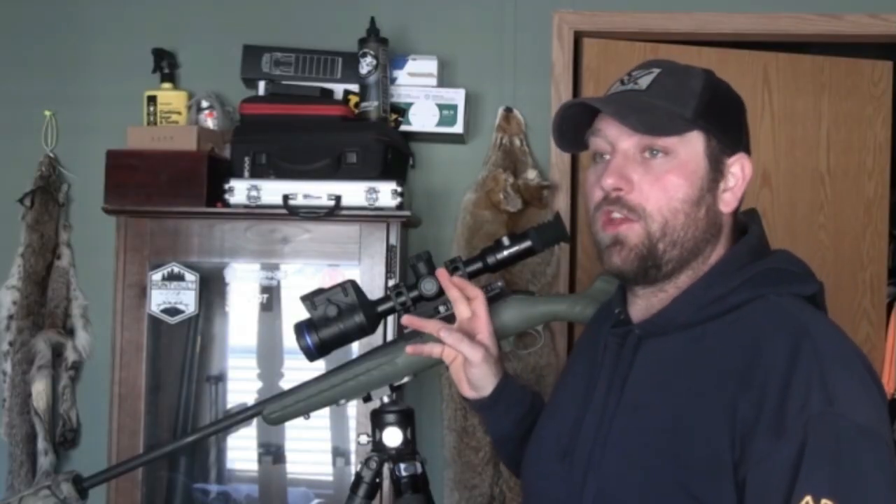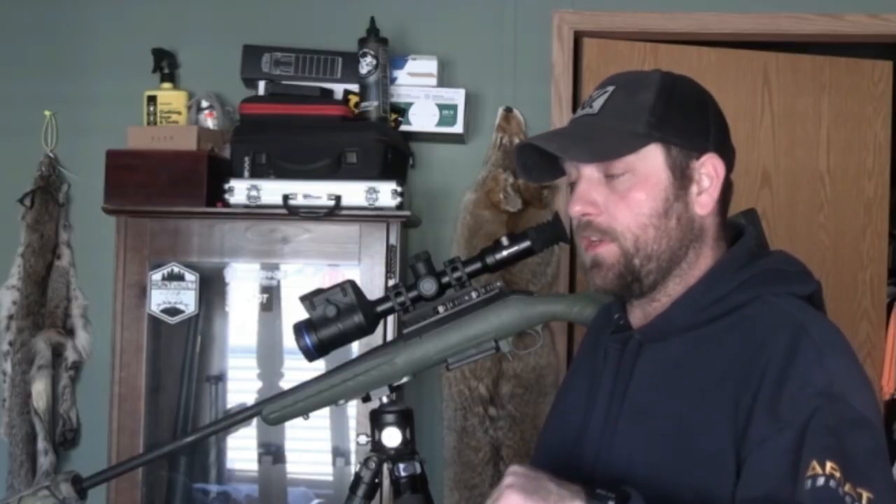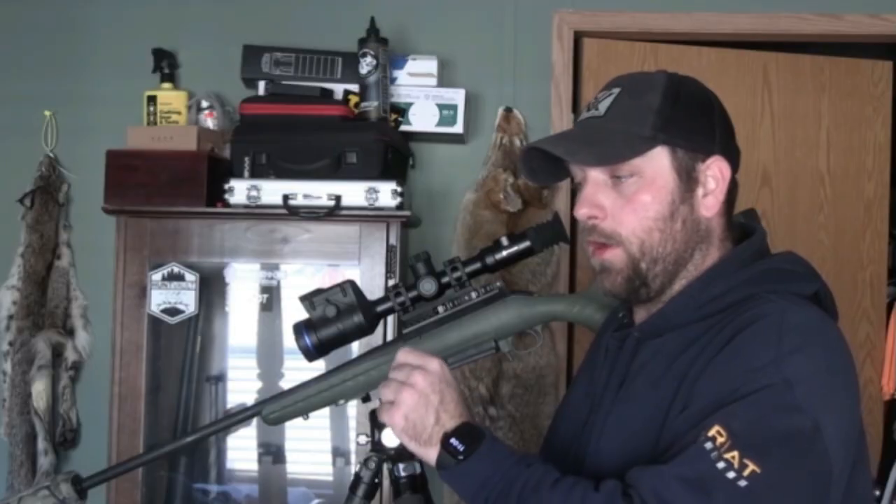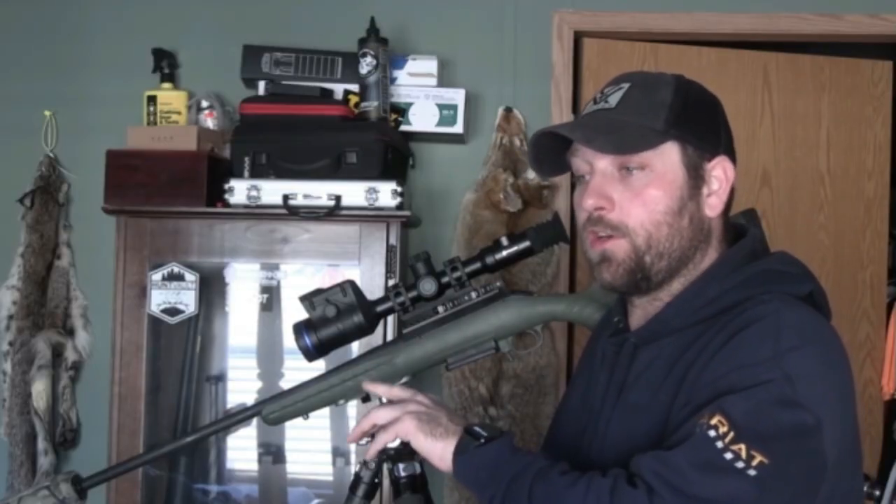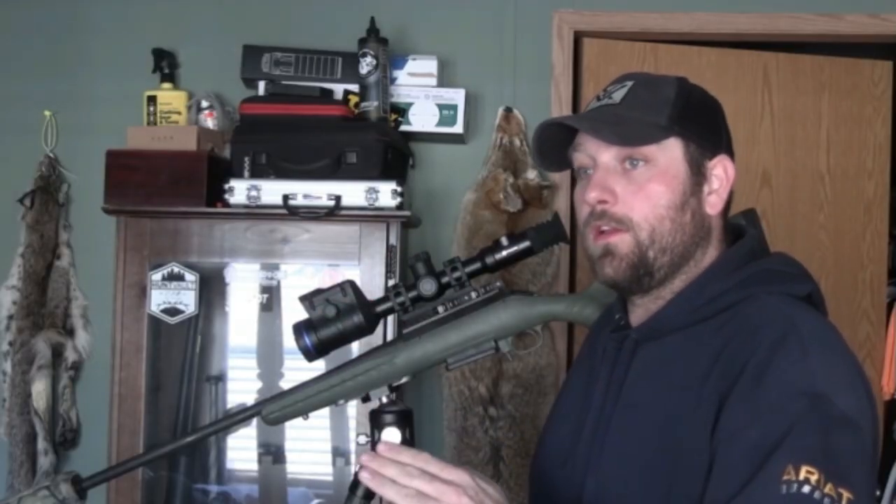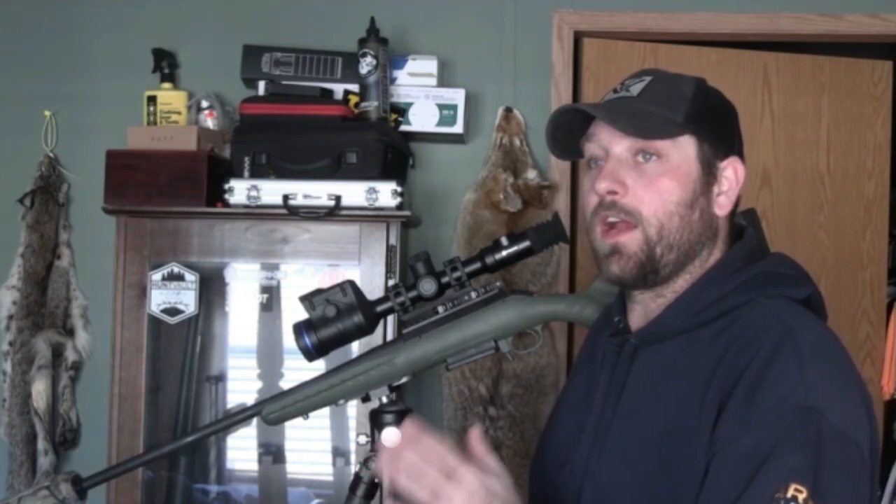When you go into the menu on this unit, I like that it has sub menus. When you click on, let's say you go to zeroing, it'll pull up another sub menu, and you go to profile A and it'll pull up another sub menu, 100 meters or 100 yards, wherever you have it set at, and you can see every sub menu you're going through when you're in there, so you don't have to back up and go, where was I at in this? It shows you right there inside that.